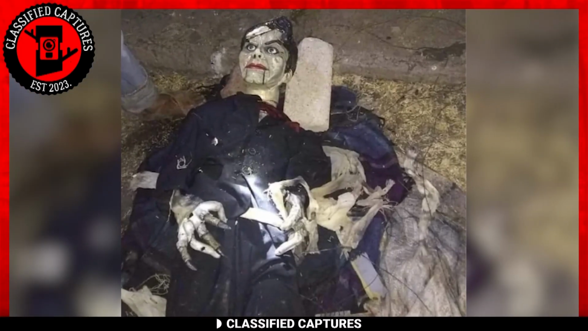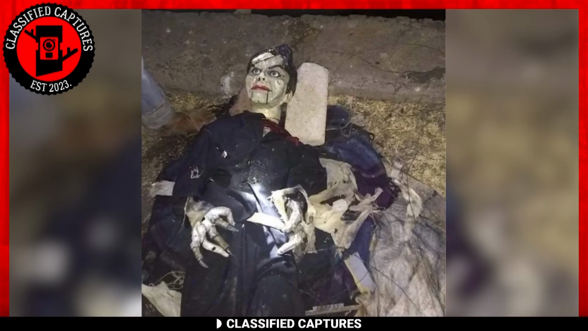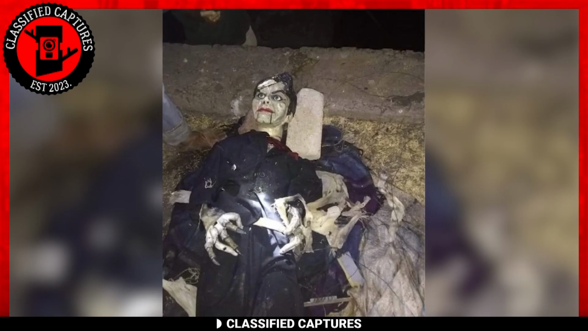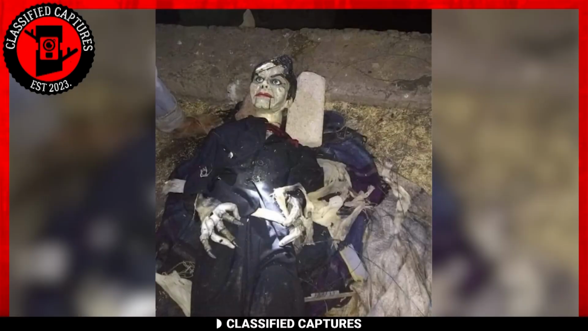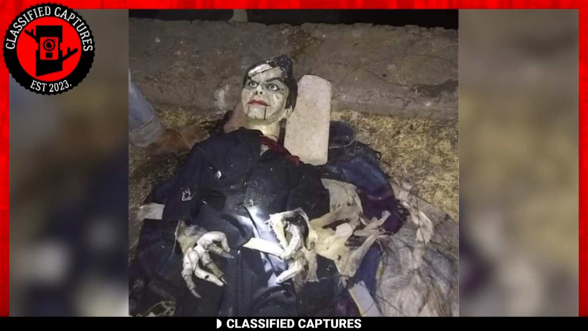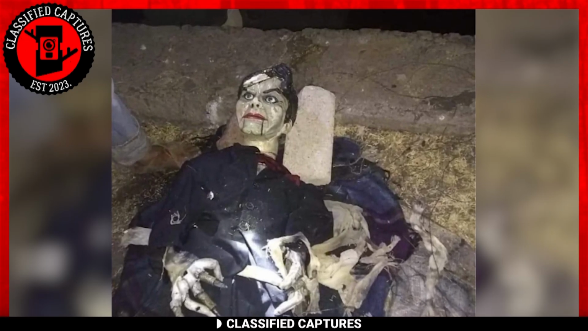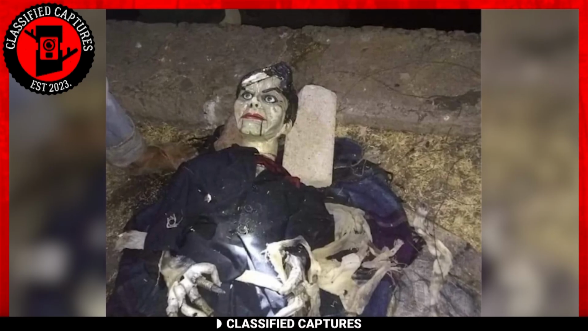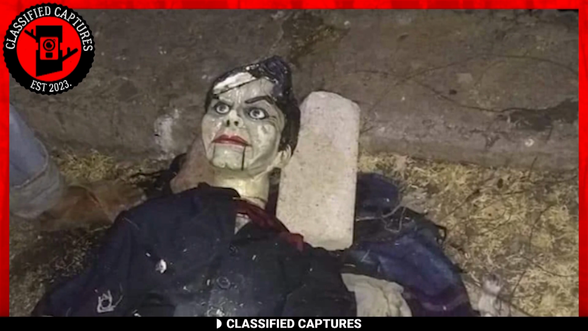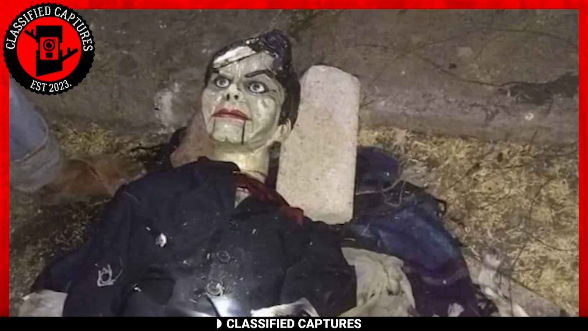In a rather unsettling discovery, a doll was stumbled upon in the depths of a river. But this wasn't just any doll, it bore an uncanny resemblance to a human. The doll's features are chillingly realistic. Its skin is eerily pale, swathed in a dark shroud. Its eyes, wide open, seem to pierce through the observer, while blood-red lips hint at something far more sinister. The image is further intensified by what appears to be blood oozing from the corner of its mouth.